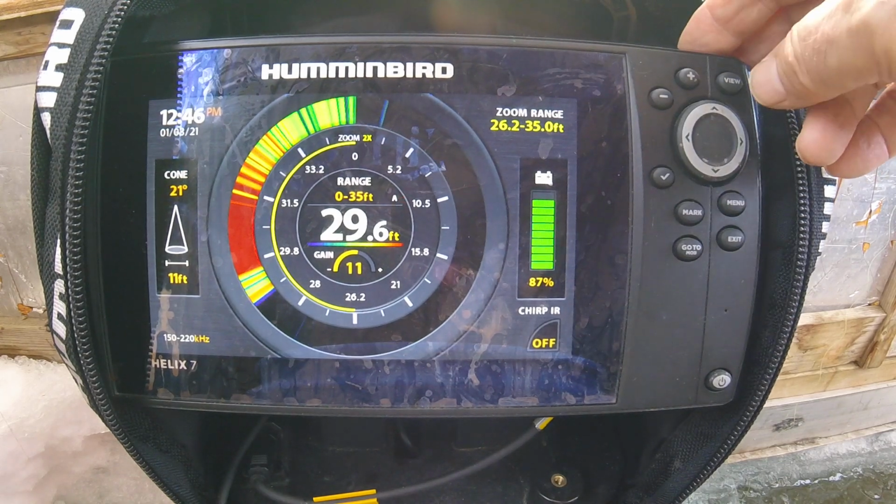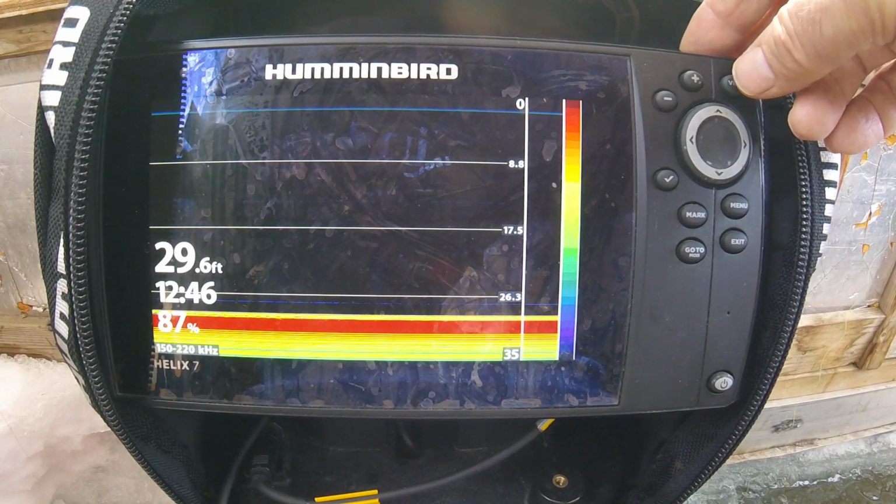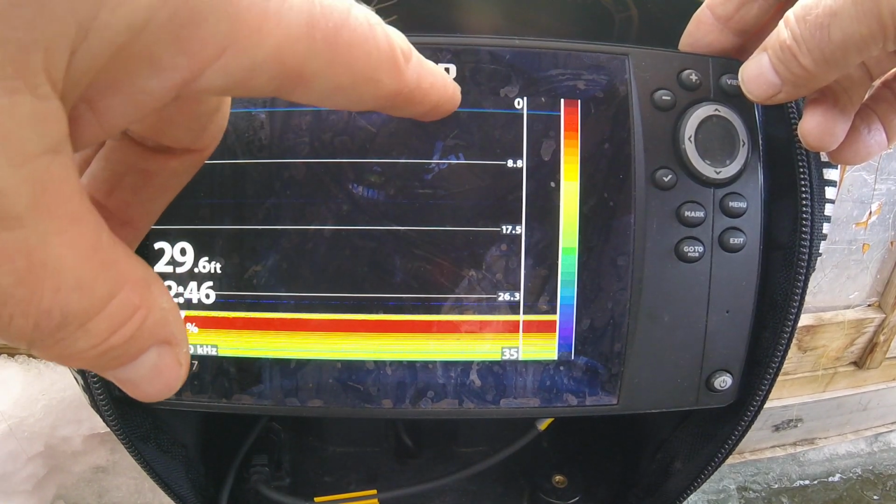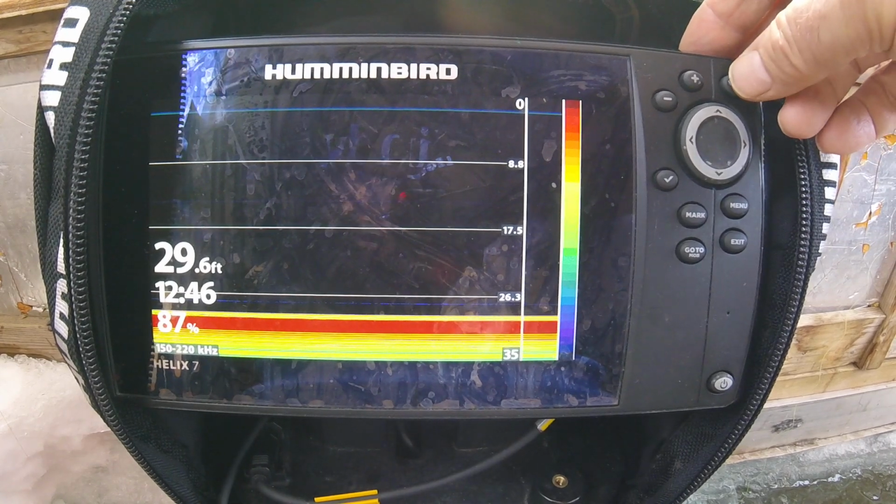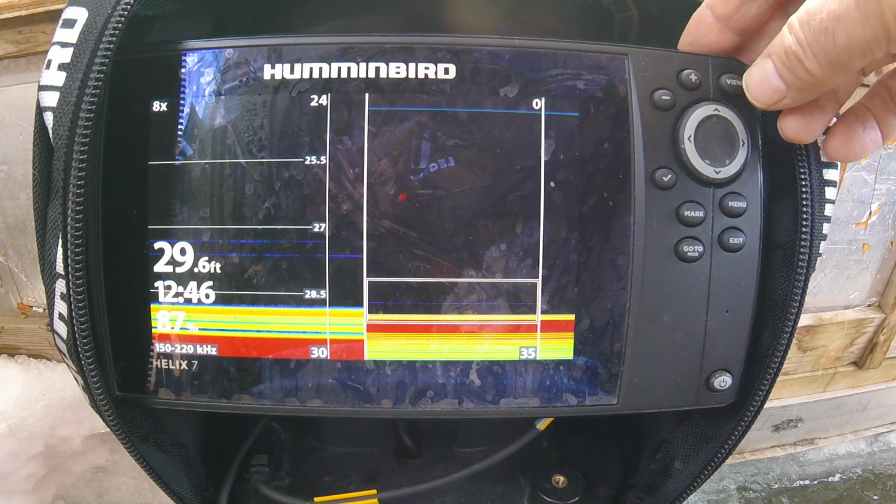All right, so there's another screen you've got. You've got the Humminbird. Now, the flasher. Now we can go to, this is just water column top to bottom. Now we've got the split again. This is where we started. This is what I like to do. Let me give you another tip.